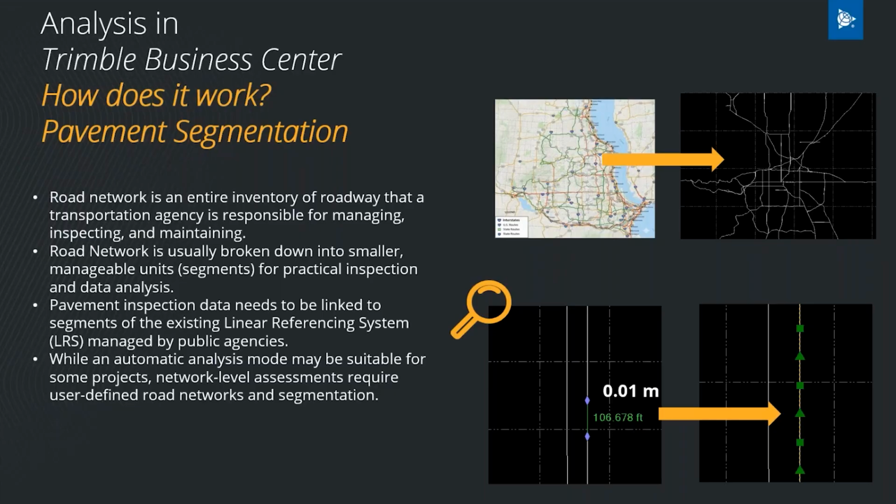Automatic analysis mode, where we automatically segment the trajectory and we create segments for you, can still be suitable for some projects, but usually if you're analyzing your road for a public agency, if this information later on will need to land in the asset lifecycle management platform, usually you would definitely be interested in the mode of the pavement analysis tool that allows you to input your own road network with your own segmentation.